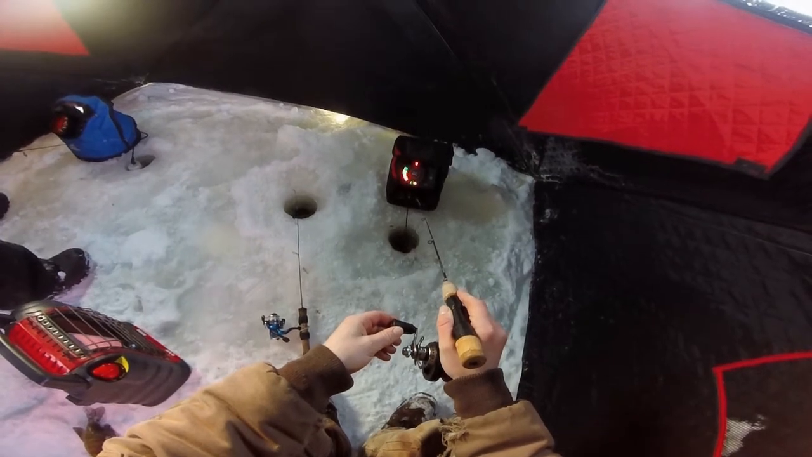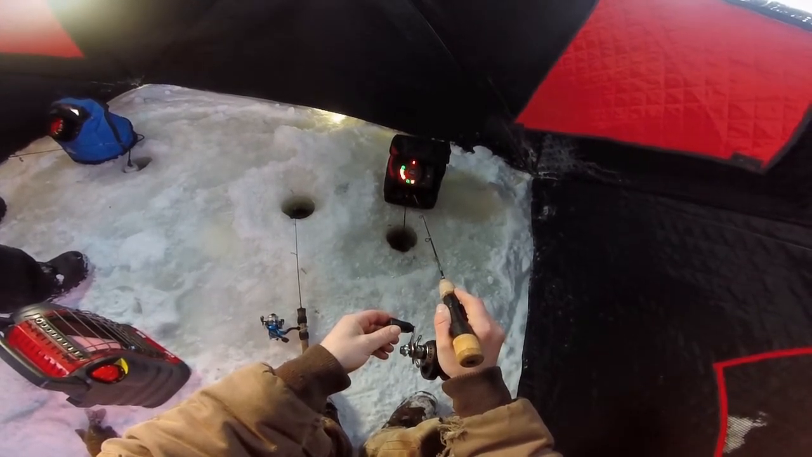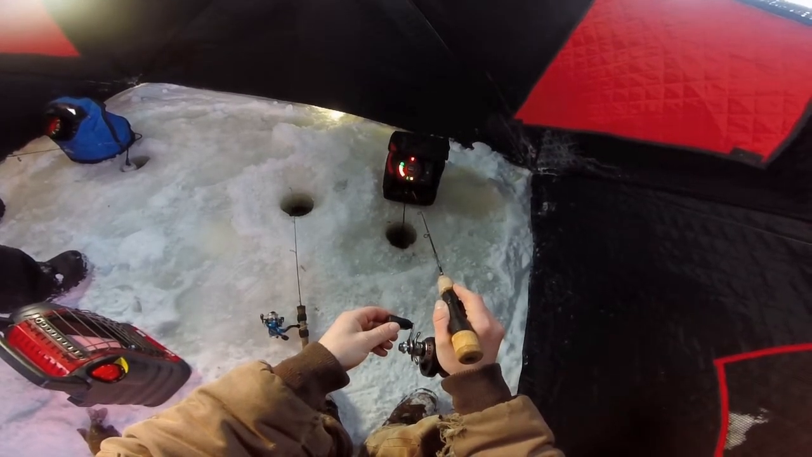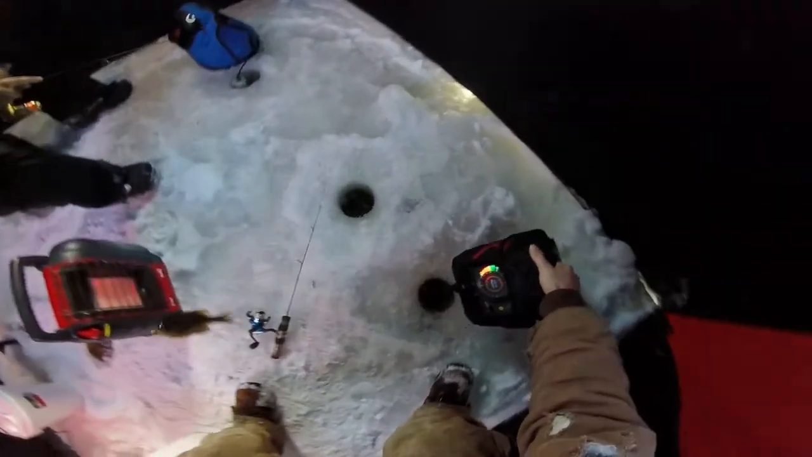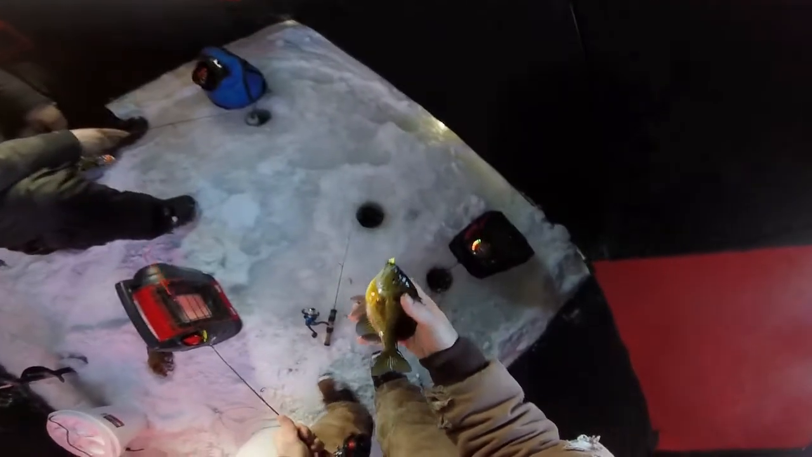Here we go. Coming up. He's right on it. Boom, there he is. That's a better fish again. There's another keeper going home.